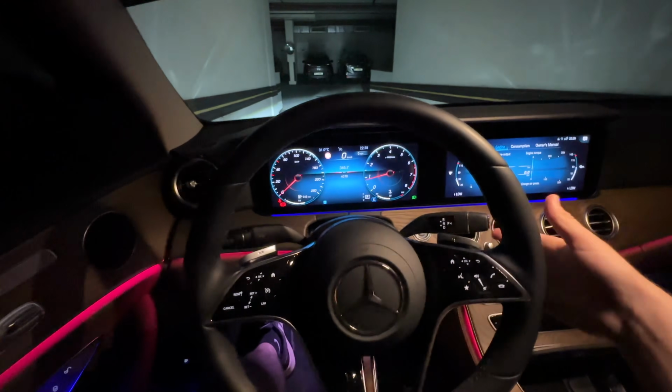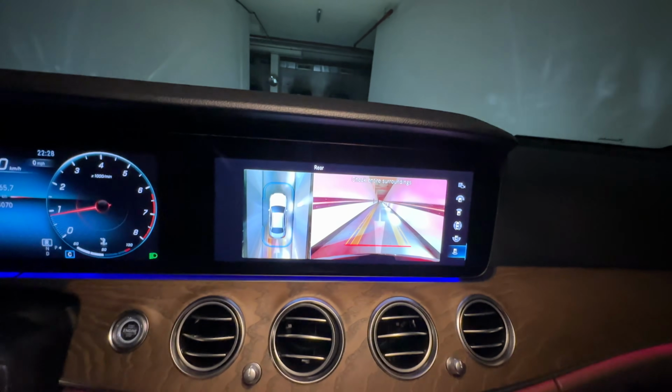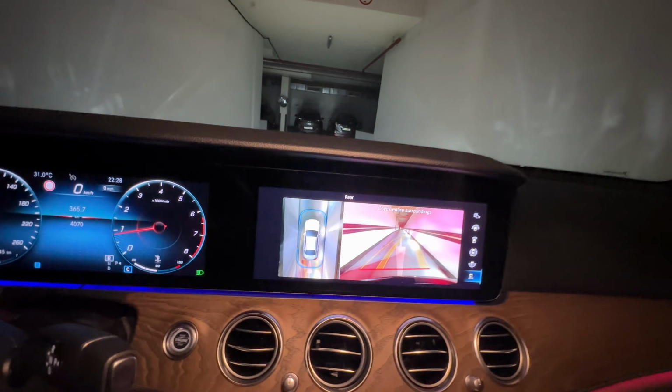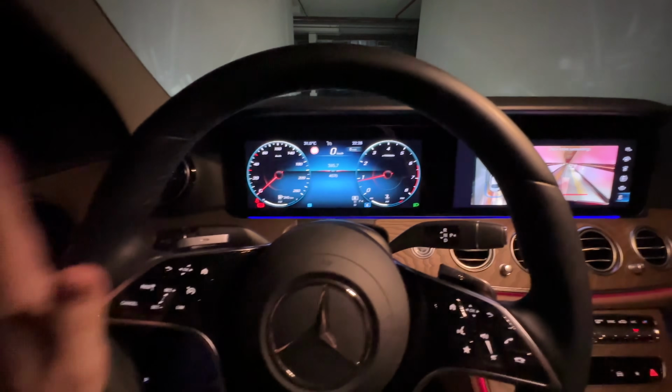Now, I'm actually really impressed by the backup camera in this car. The graphics are really nice. We've got an aerial view right here. And then we've got these lines that show you exactly the path of the car, but the camera itself actually rotates to give you a very nice view of where the vehicle is actually going to drive.